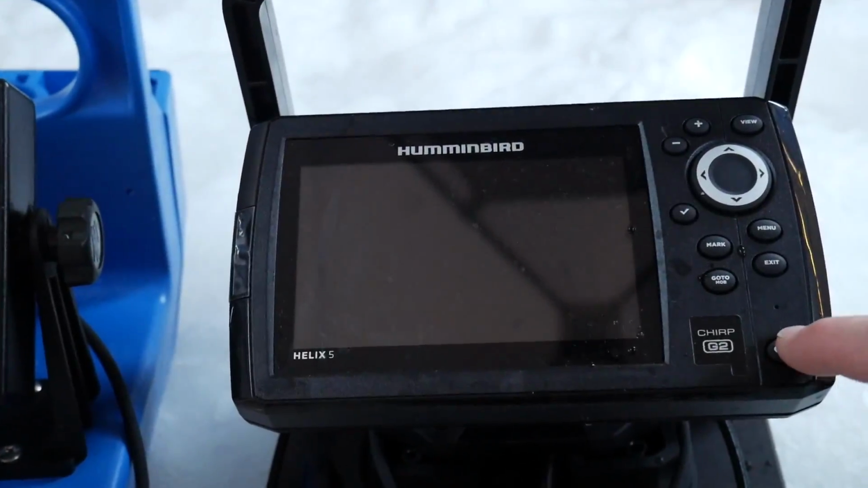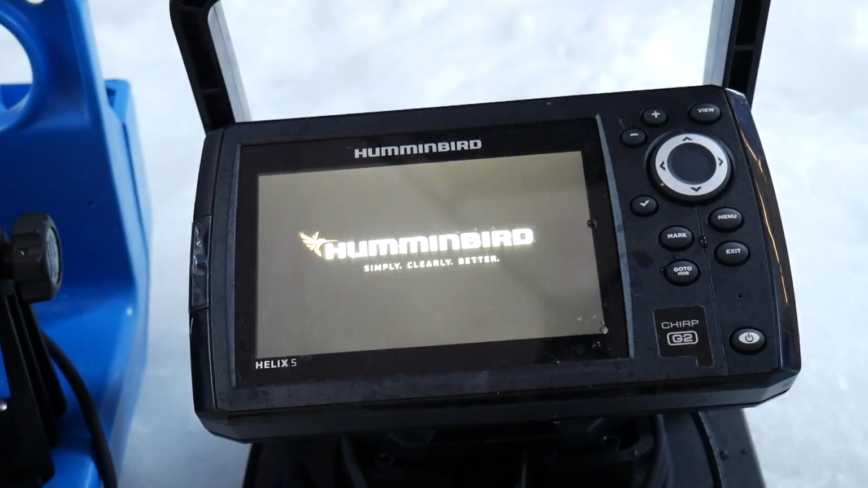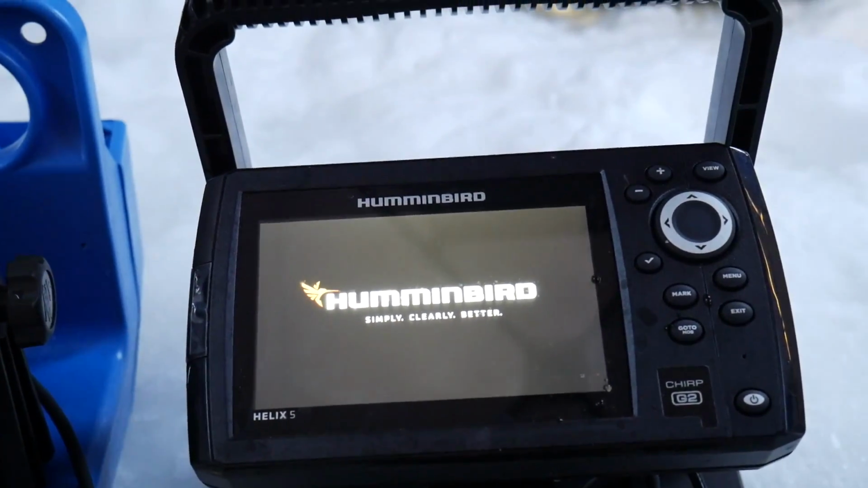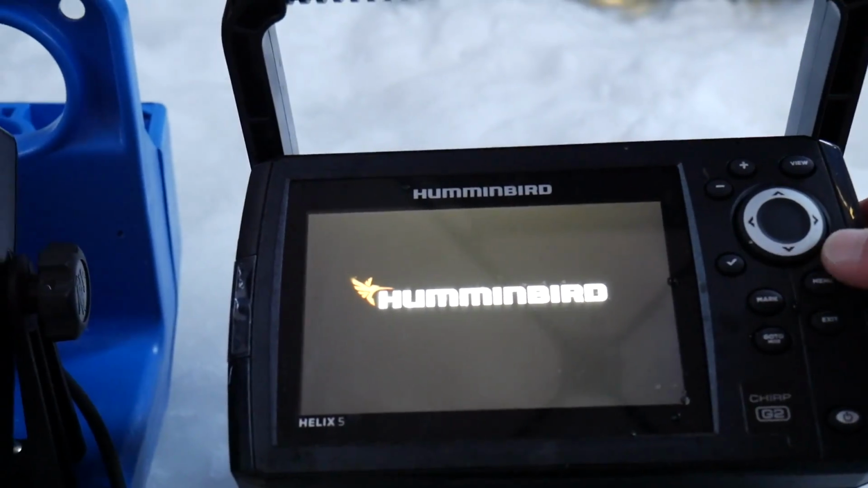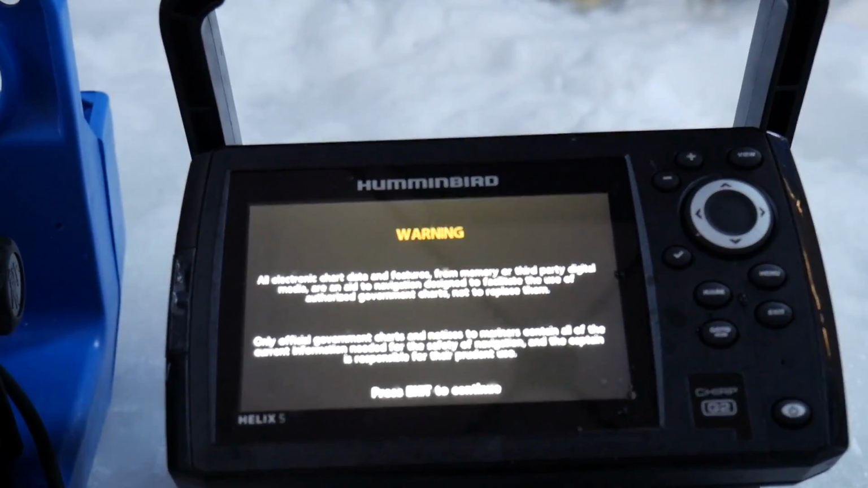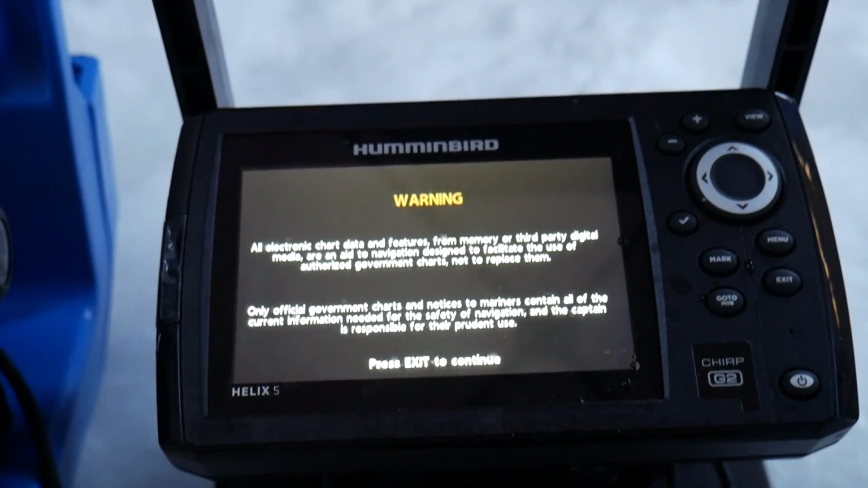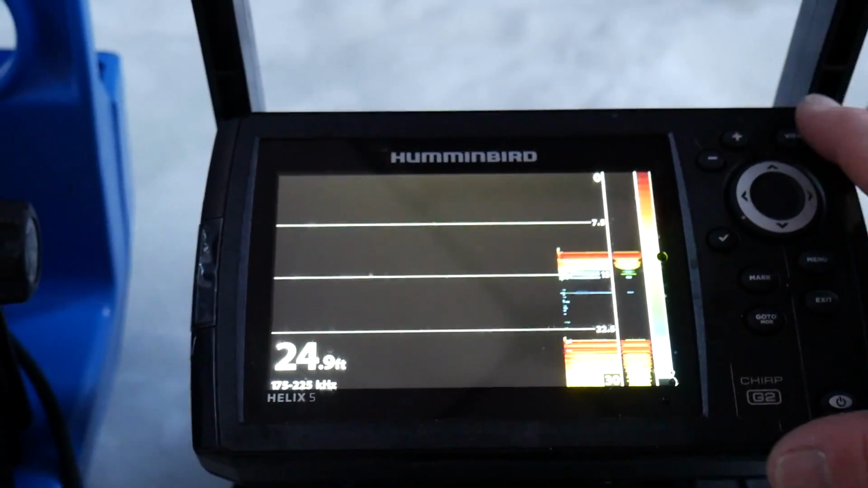Alrighty guys, let's get into the Humminbird unit. Just put your power on right there, and she takes a second to warm up, but once she's warmed up, it's pretty simple. You have to go through the menu system here. Once it flashes Helix 5, you press your menu button and go to normal. Otherwise, it'll go into simulator mode because Humminbird doesn't read its own transducer, and that's really ridiculous. Exit, and then it goes right into your sonar view.